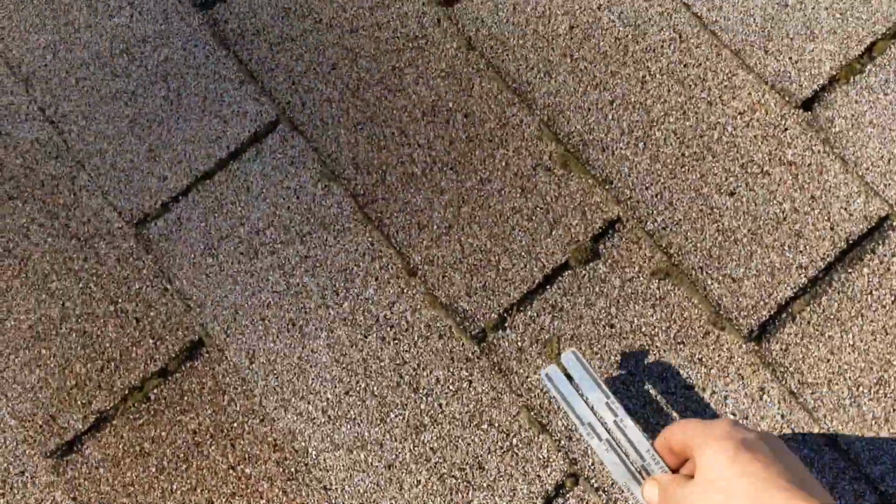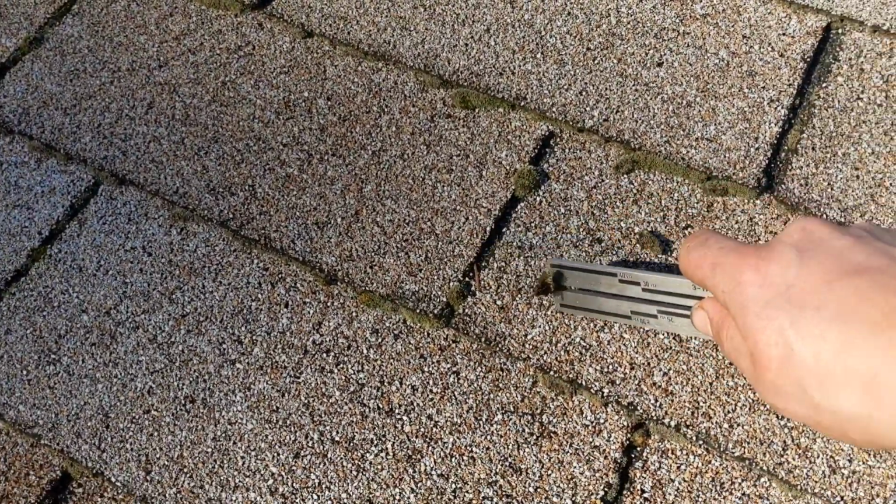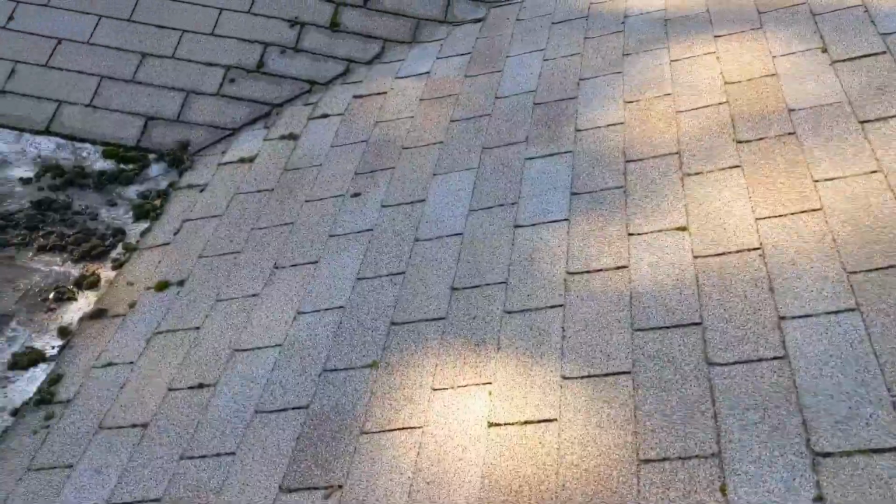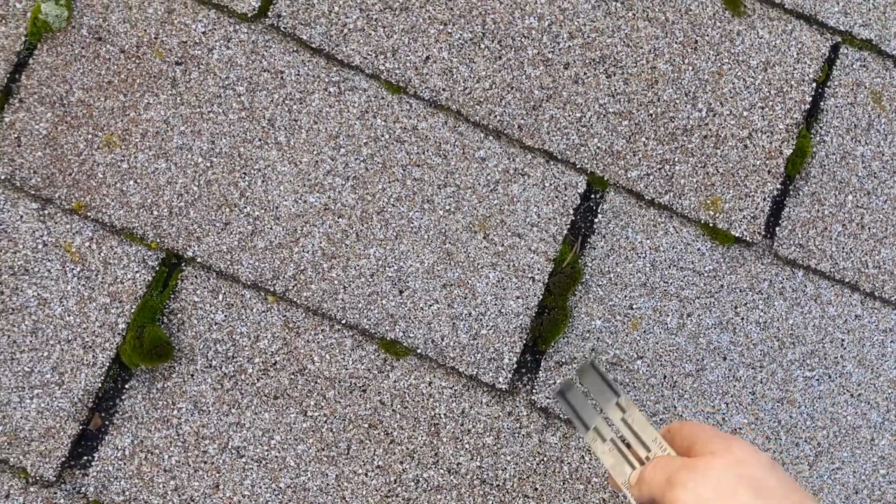See right here, we have about 4 inches, and what's gonna happen is, especially over time, as moss grows and lifts up this shingle, water is gonna penetrate this way, hit the nail head, and slowly leak into the attic, the insulation, and damage the plywood sheeting. And when I was down in the attic, I actually found a couple of nails with moisture on them from that exact problem. So the nails aren't exactly exposed, but they are getting water penetration this way due to the moss buildup here and just the age of the shingles.